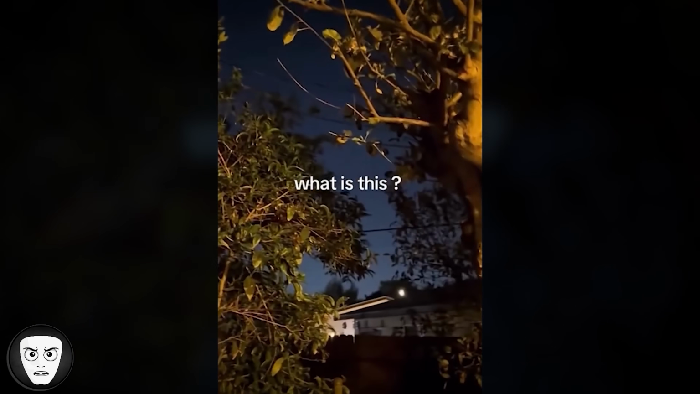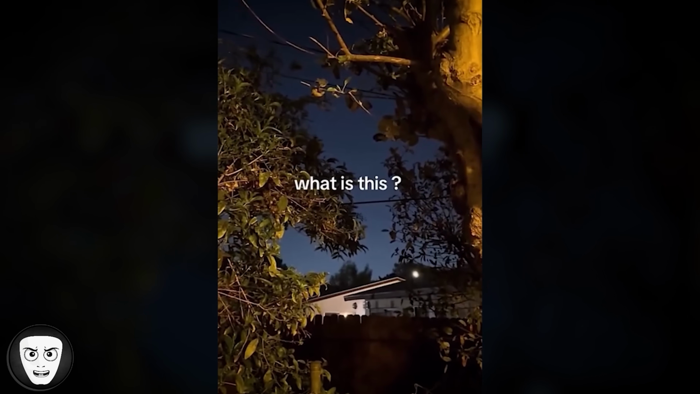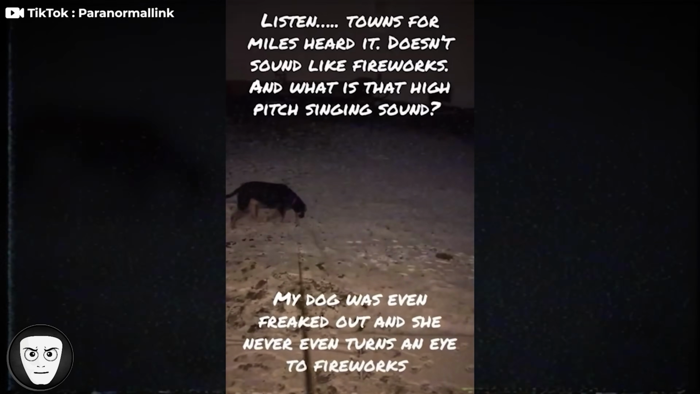At first, some thought it could be seismic activity or natural atmospheric sounds, but that explanation didn't fully convince everyone, especially since similar reports have been shared in other places.